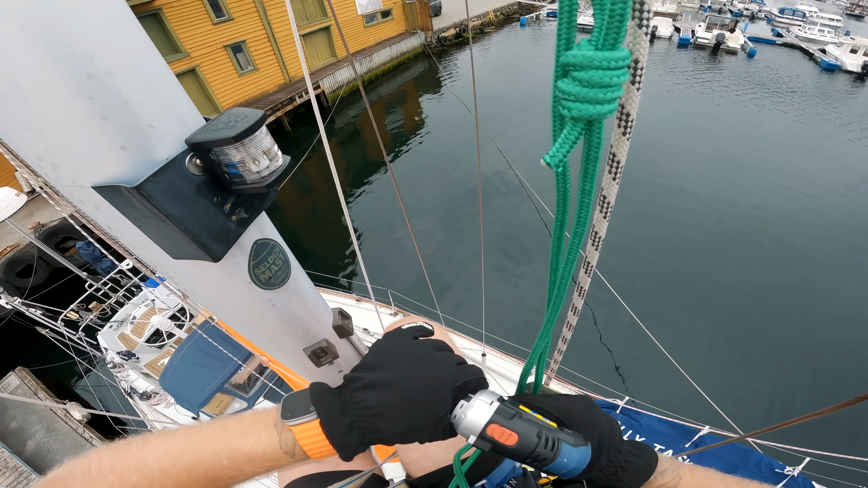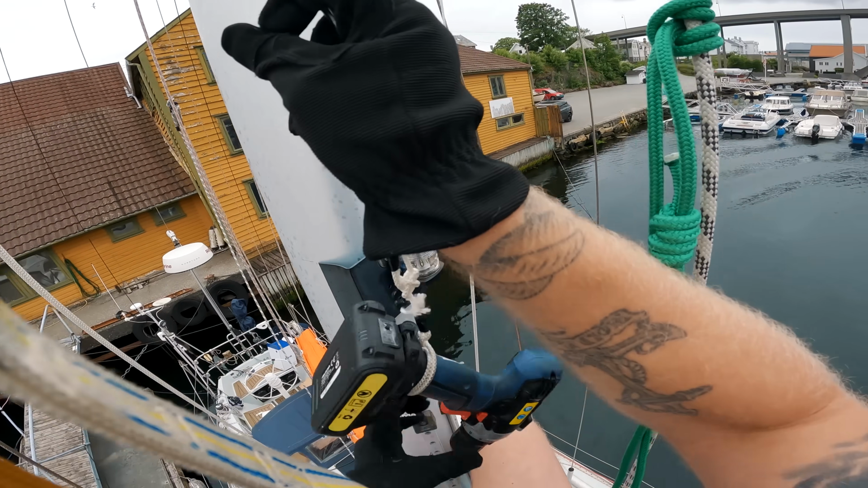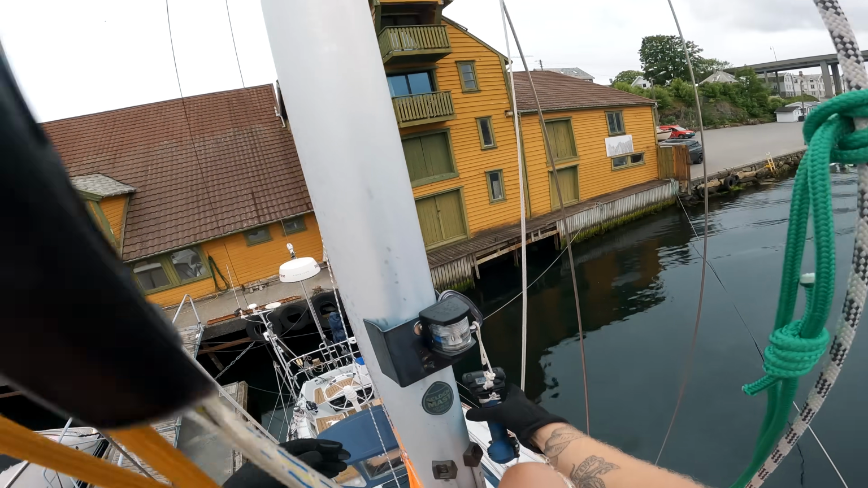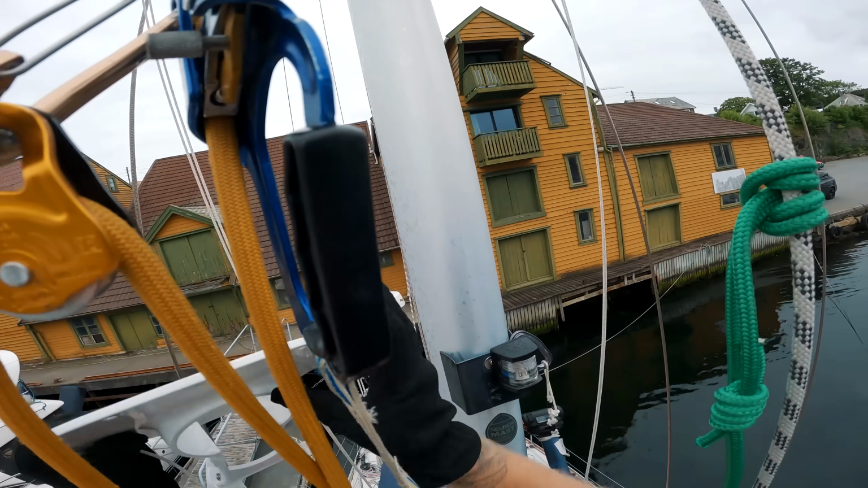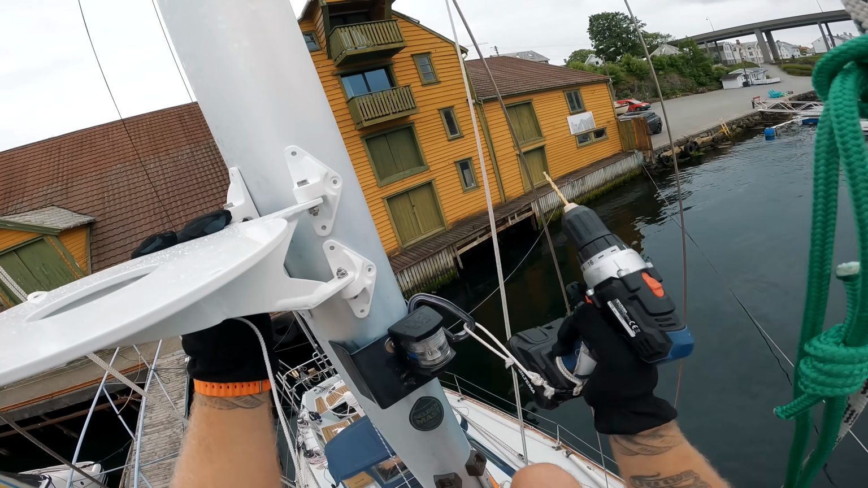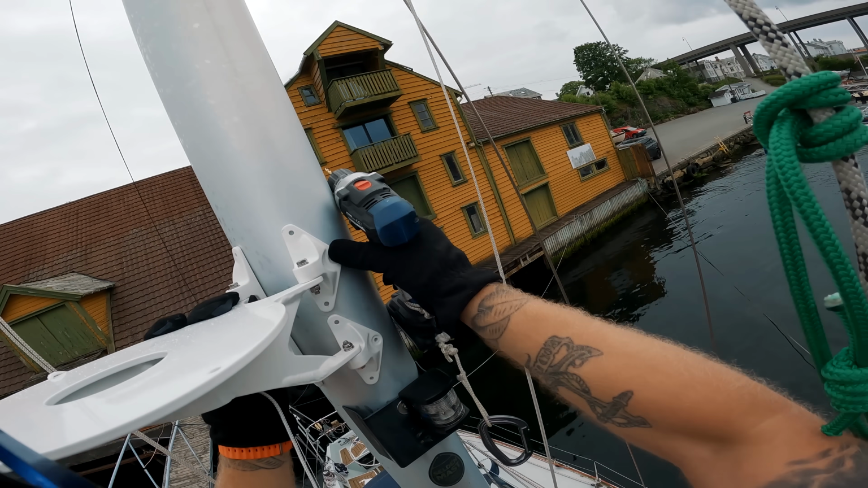Oh, put it on drill mode. Maybe I can hang this off here so it's ready to go. Like that. Okay, let's start with this hole.